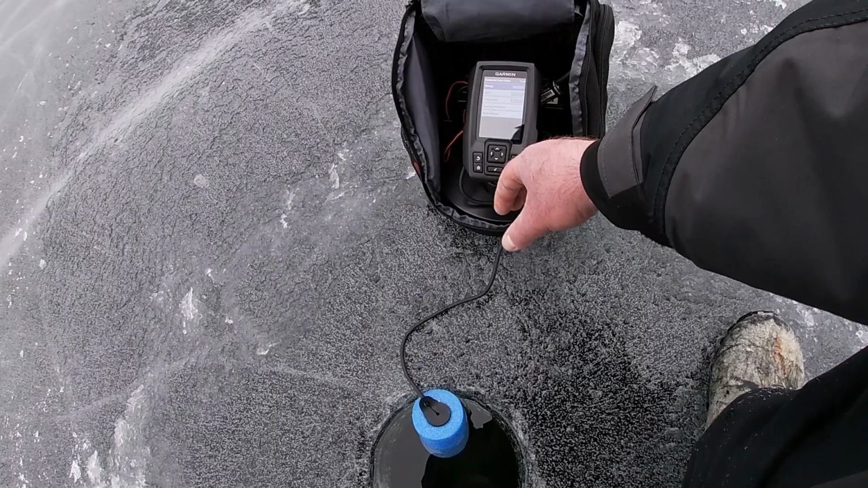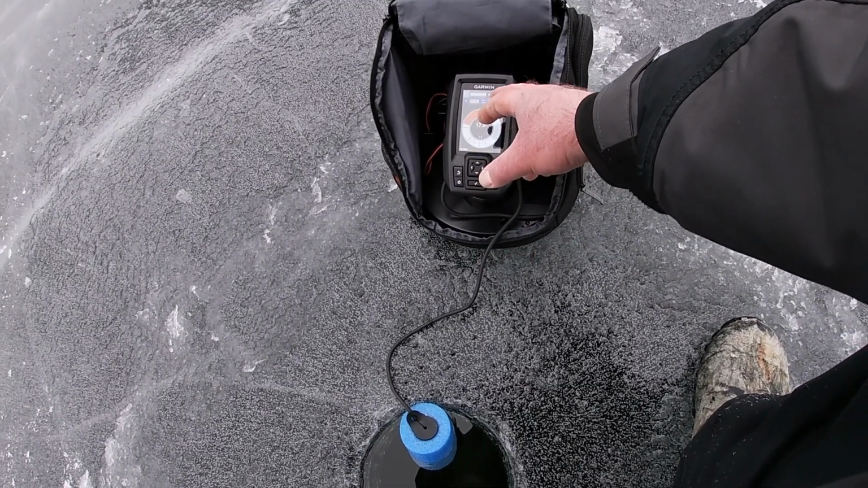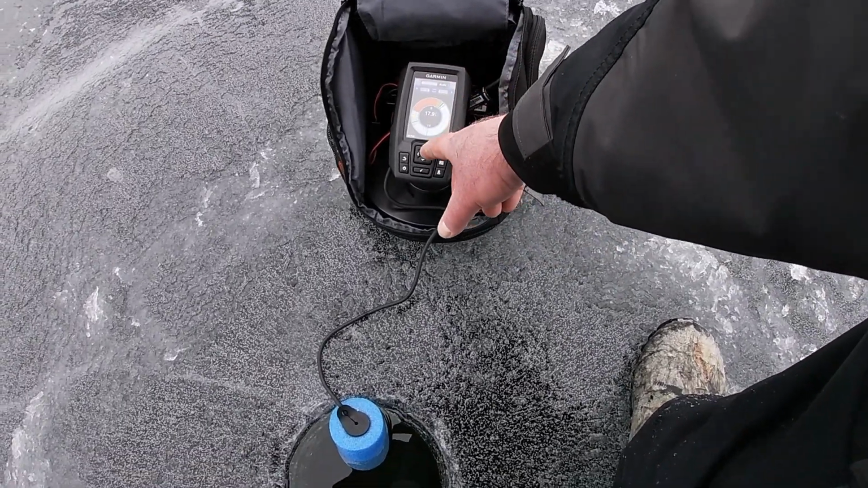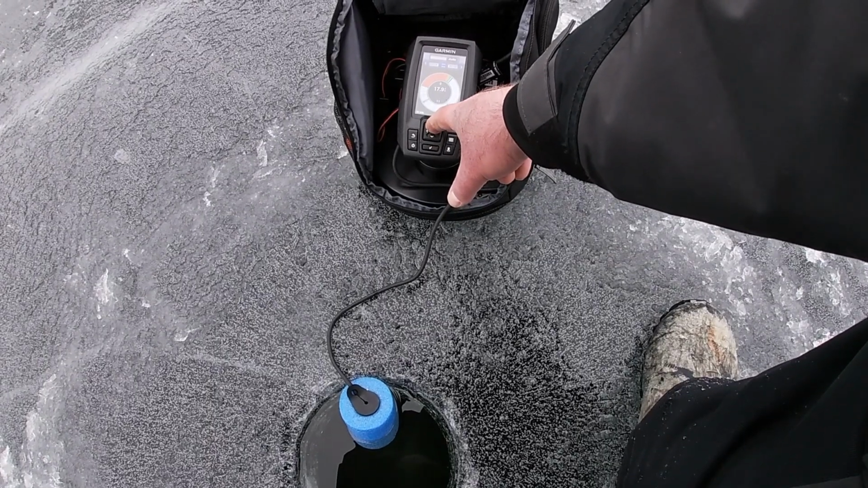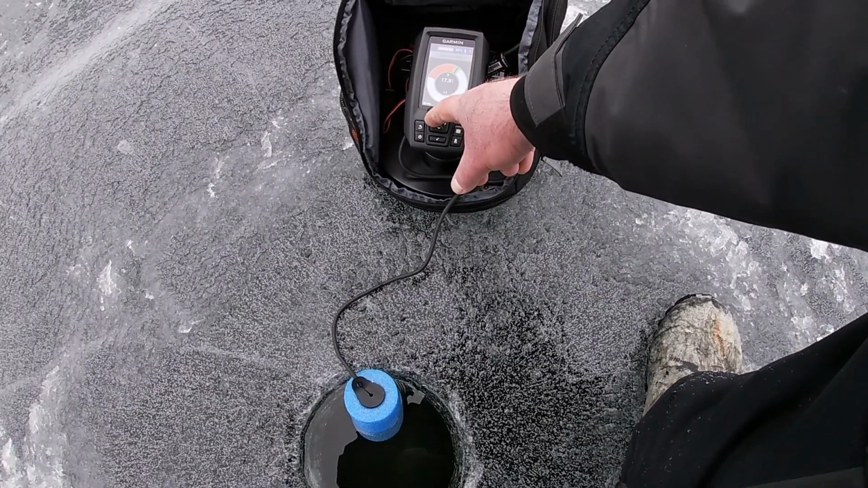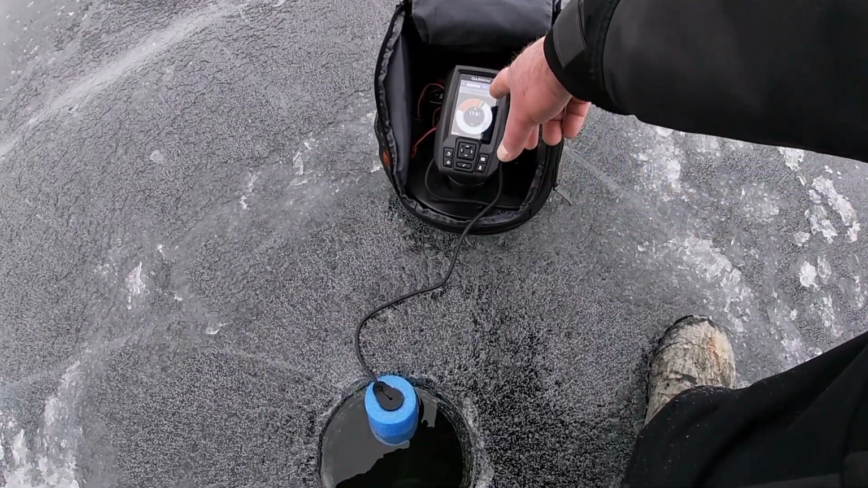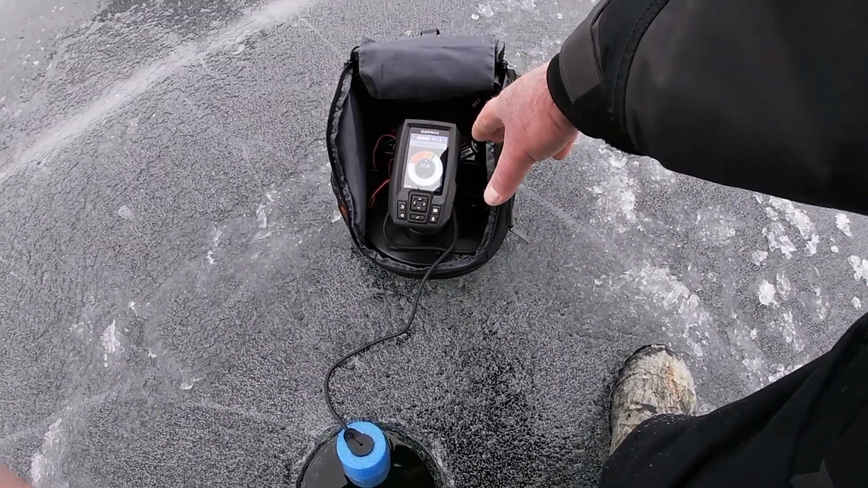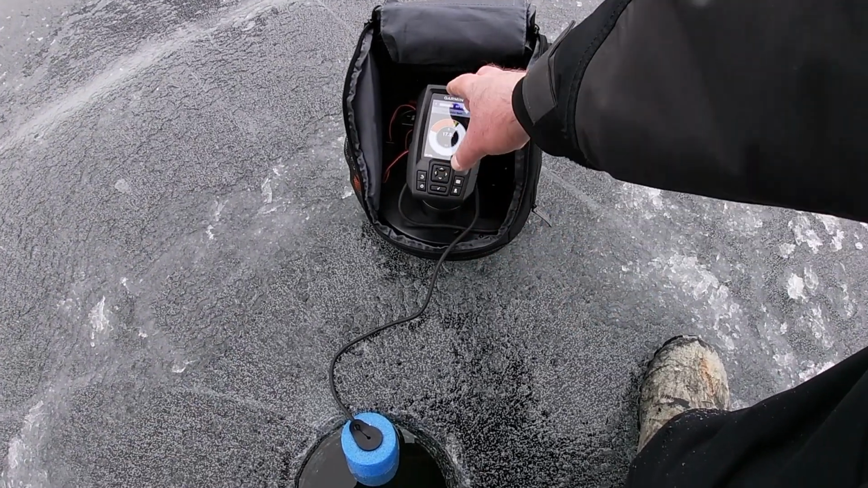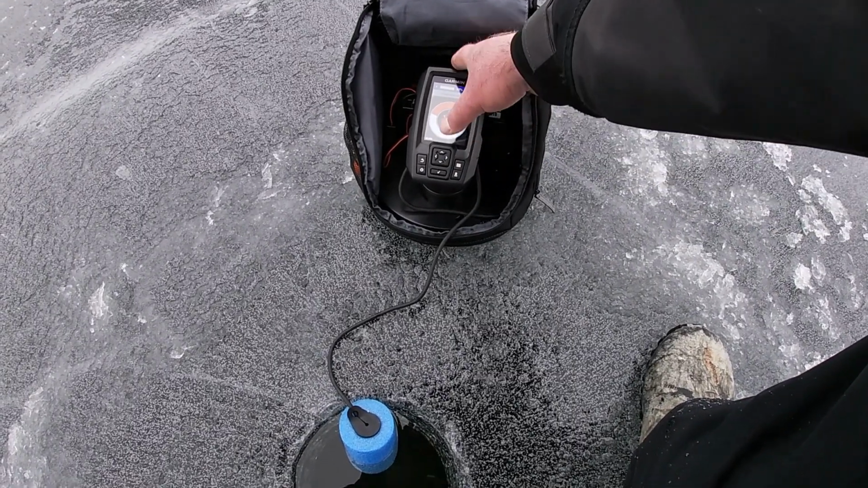But the gain, on the other hand, you definitely want to set. It has auto for gain, but I like to push on the up arrow in the center. And see, I'm at 89%. I like to adjust it to about 85%. See, the noise went away. Nice clear screen, no noise going on. It's not detecting a whole bunch of interference. 85% has always worked great for me for the gain setting on this Garmin Striker 4.